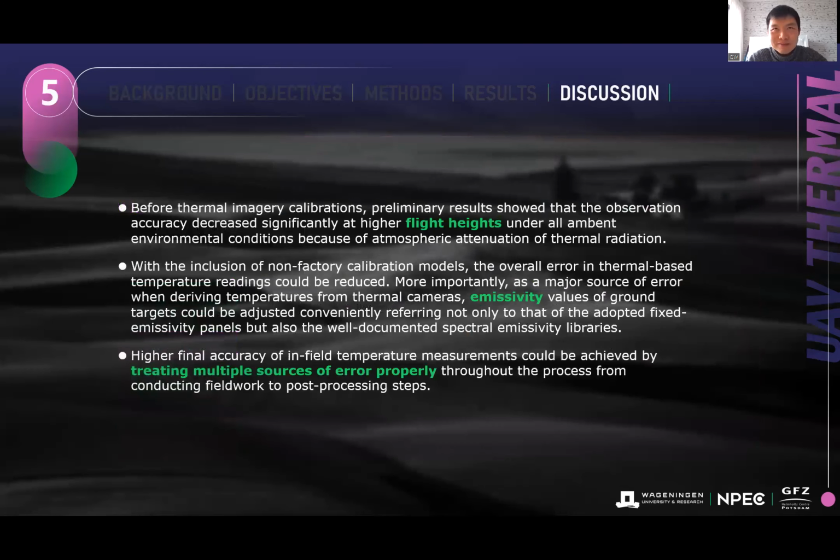Okay, and I think I've used several more minutes than expected for the introduction. This research is still ongoing, so the results in this section are more or less preliminary. As you can see, the flight height influence is quite large in the outdoor field campaigns. The results are also more or less comparable to the distance effects in our indoor experiments.